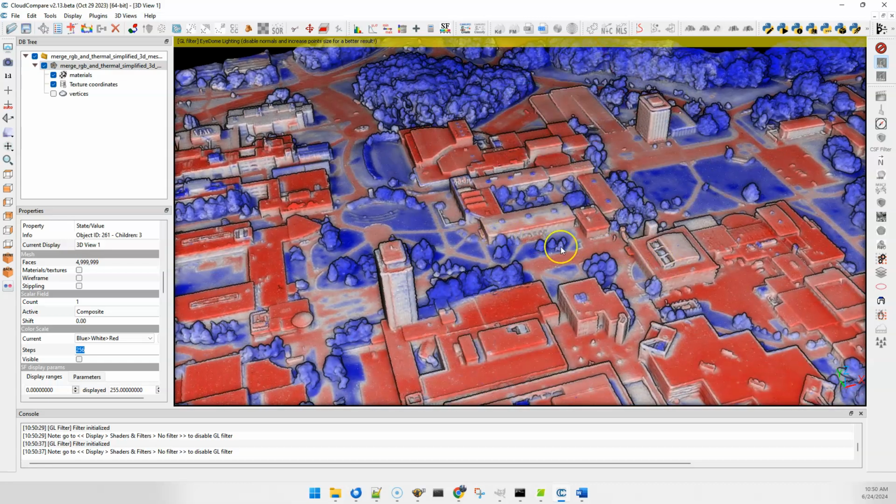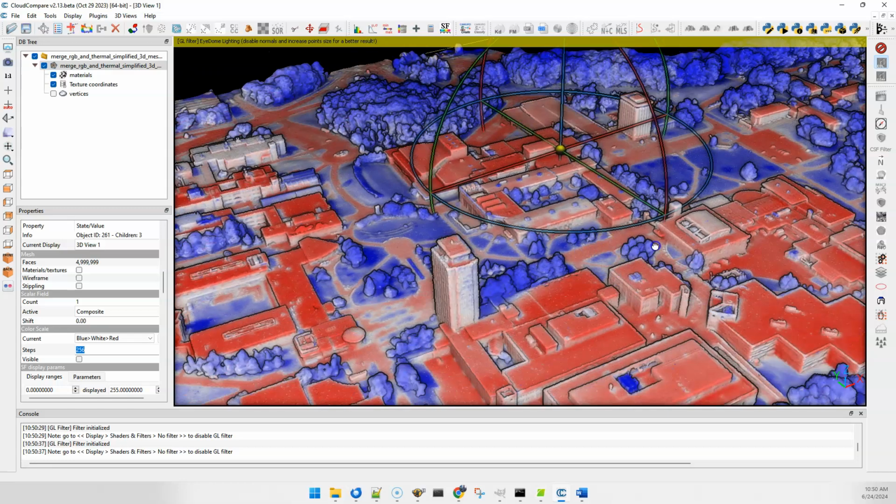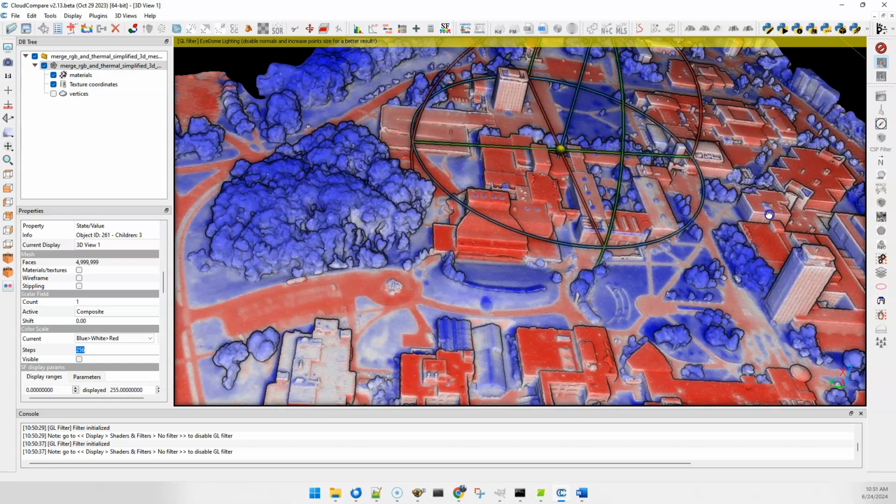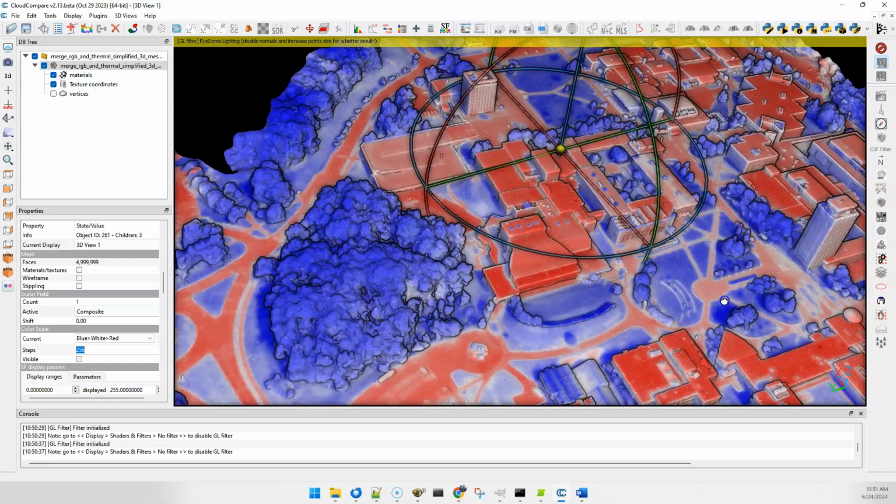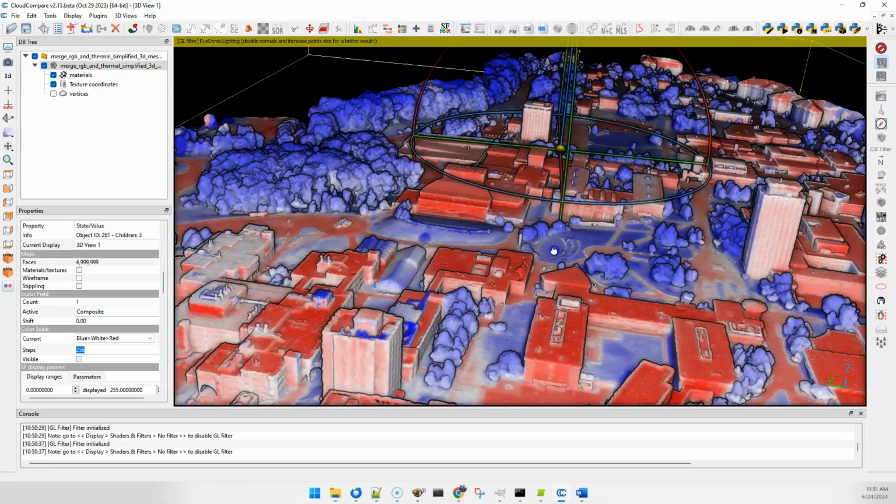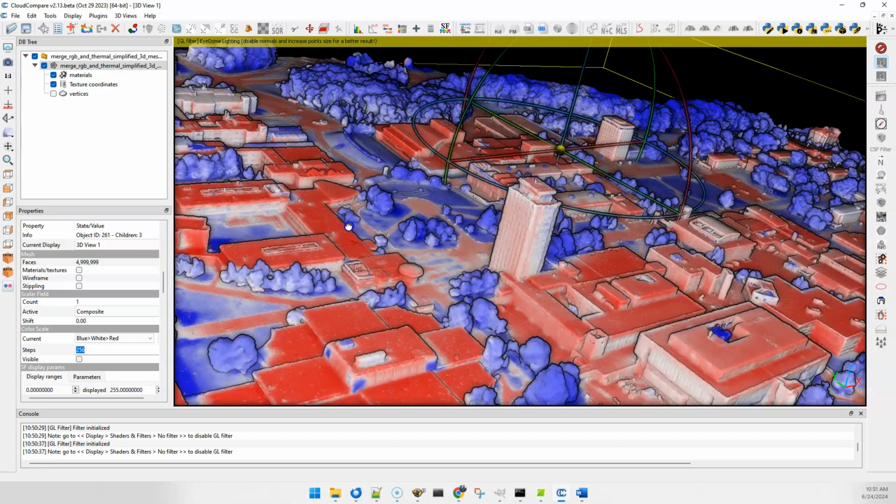And of course, you can see things like the rooftops are very hot, the grassy areas and trees are relatively cool. You get a chance to see that certain building tops are hotter than others. You can see that certain sides of buildings might be hotter than others. So in this case, the north side of the building is cooler than the south and west sides.